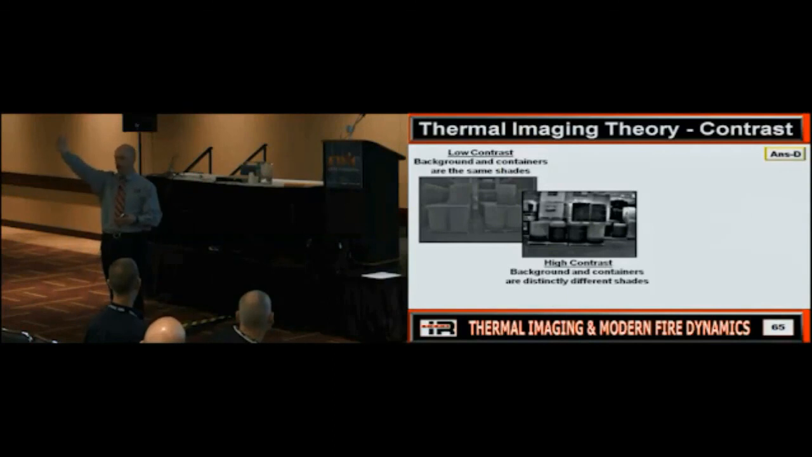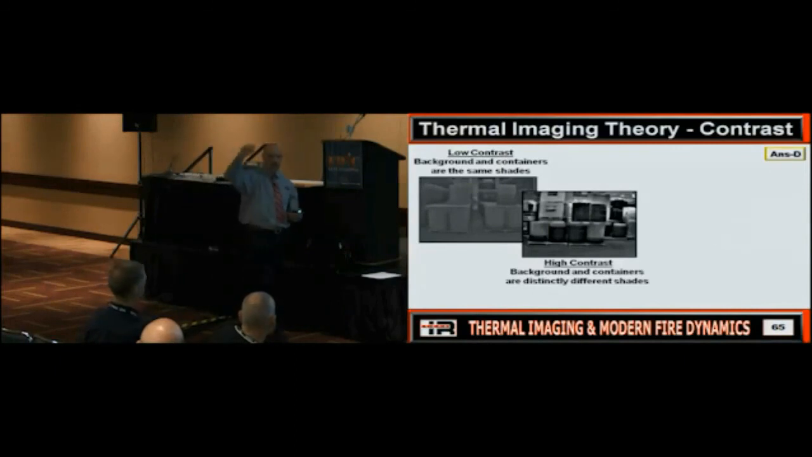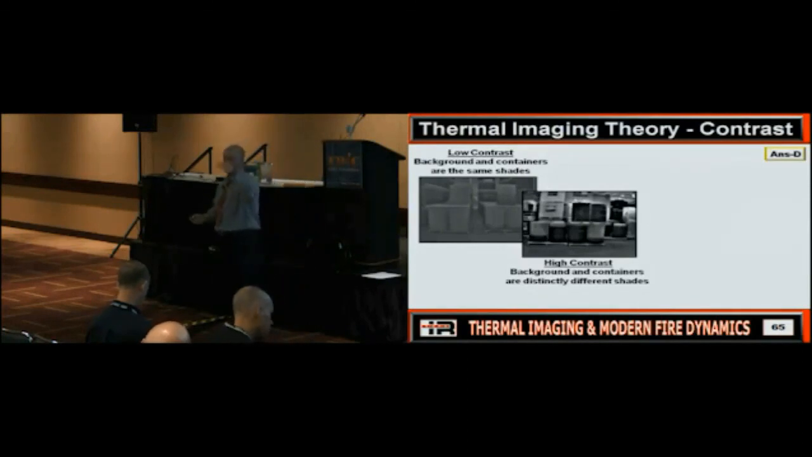But as we get closer to the fire, our temperature is going to change more quickly and more drastically. So what's one of the ways I know I'm getting closer to the fire? My contrast usually gets better until everything starts getting what? The same temperature hot, and then all of a sudden I go back to low contrast. Does everybody understand the difference? But one is going to be low contrast hot, and one's going to be low contrast cool. Does everybody kind of see the difference in what's going on there?